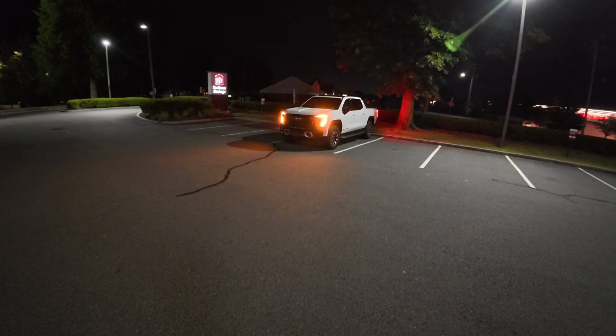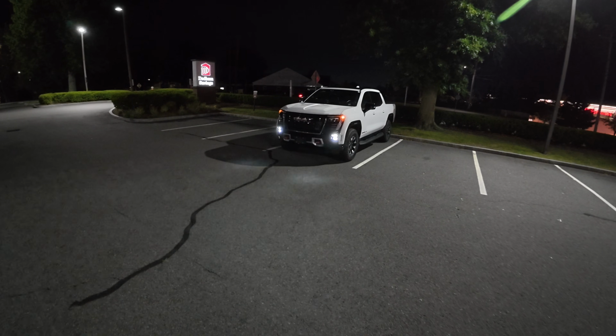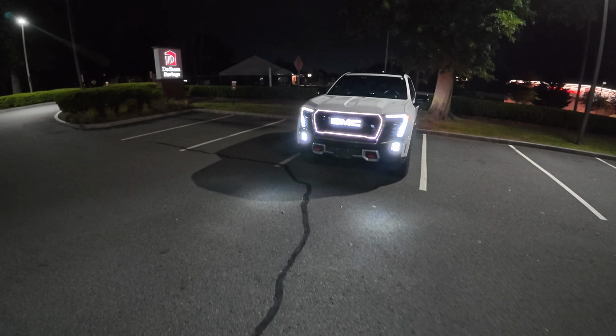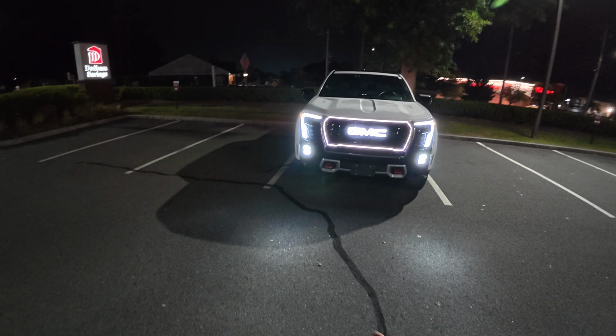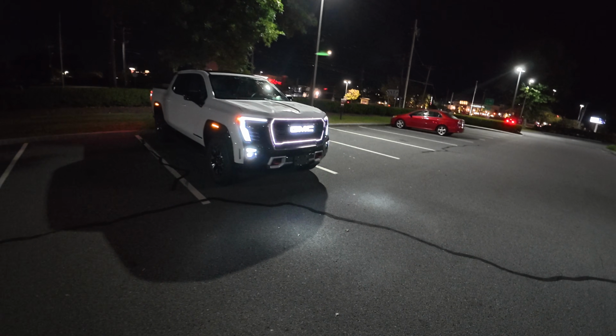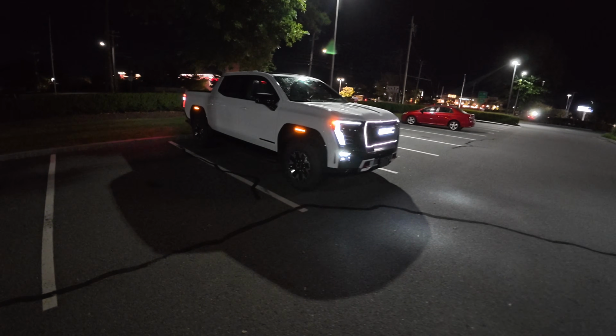Welcome back, I'm Tedward, and welcome to the all-new 2026 GMC Sierra EV AT4. Done a couple videos with this already, but because of the attention to detail on the lighting design on this vehicle, I thought it was just due to do a night drive in this thing, because this looks incredible.